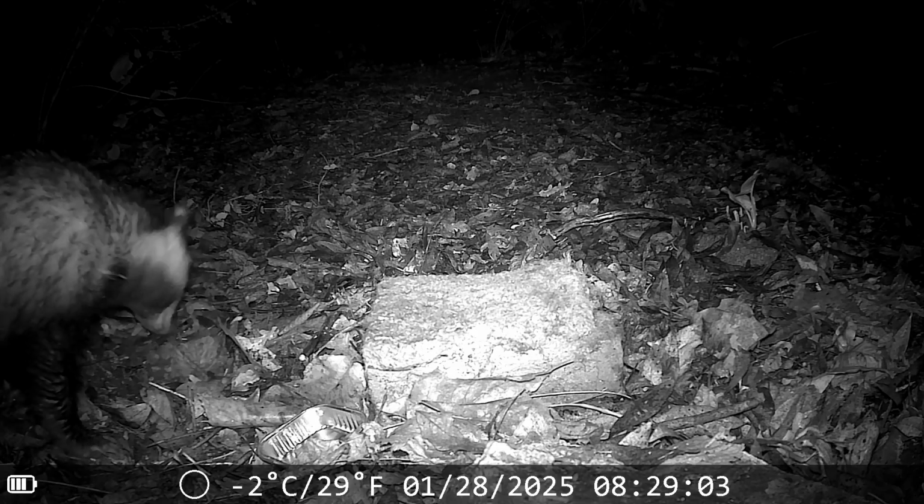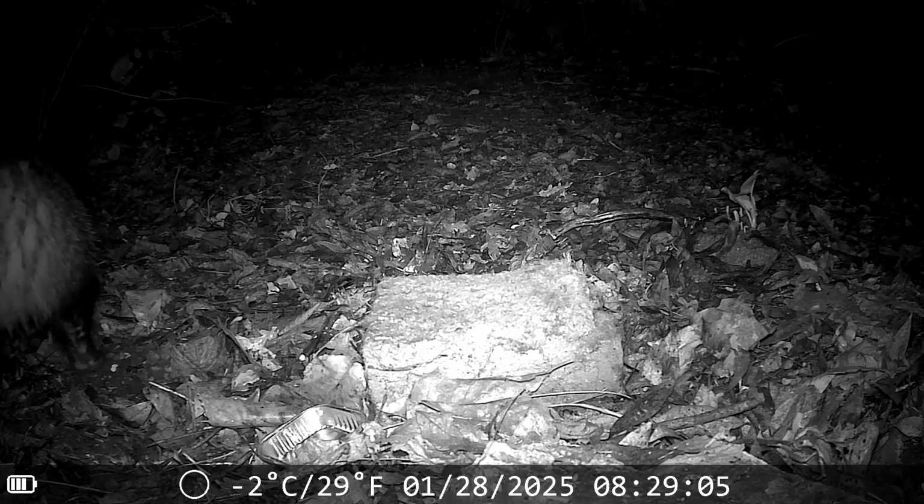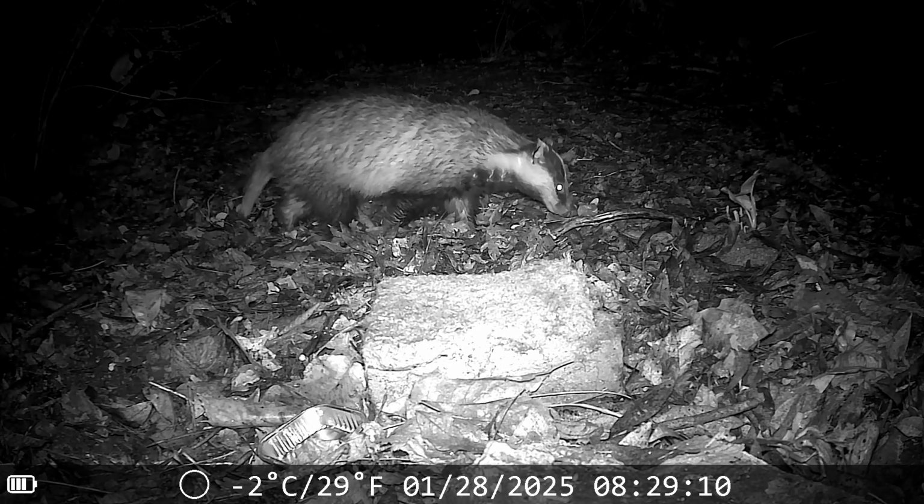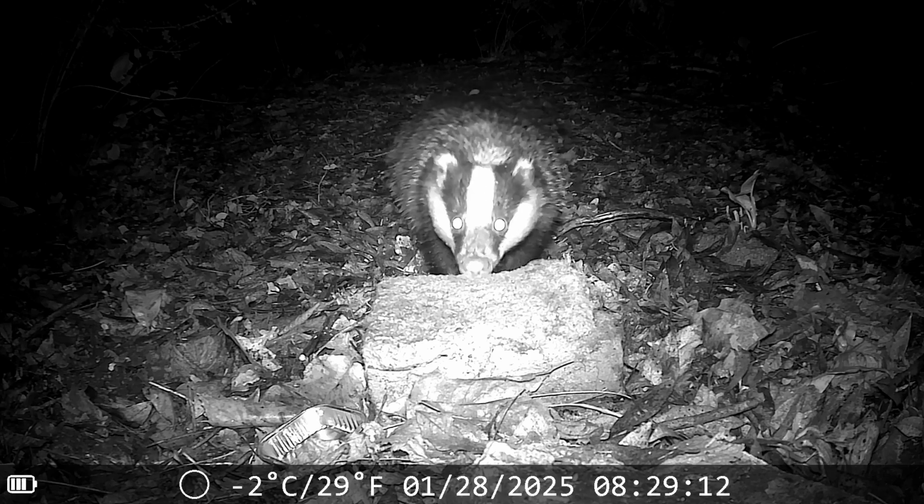Now, we do get a really good shot of the whole badger when it comes out of here, and you can see the full body right here. Isn't it amazing? Absolutely amazing.